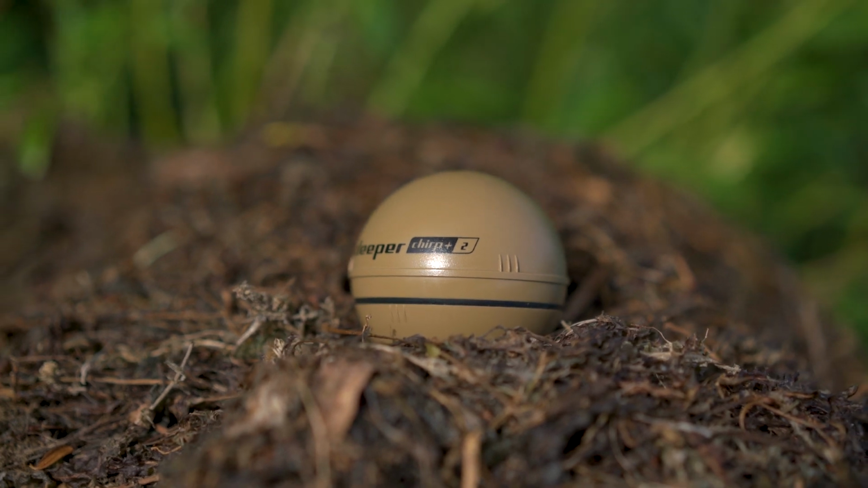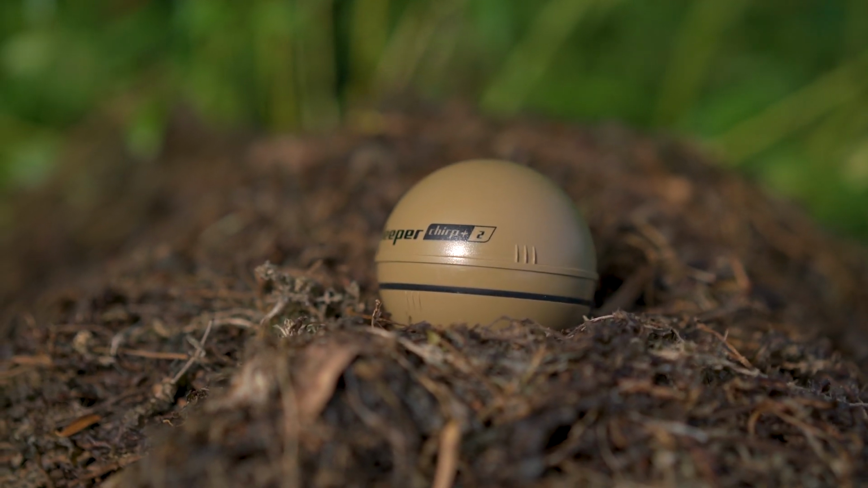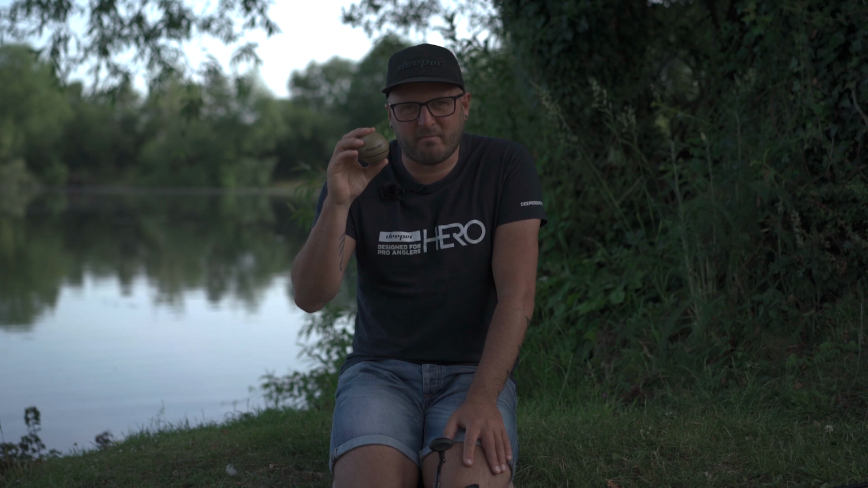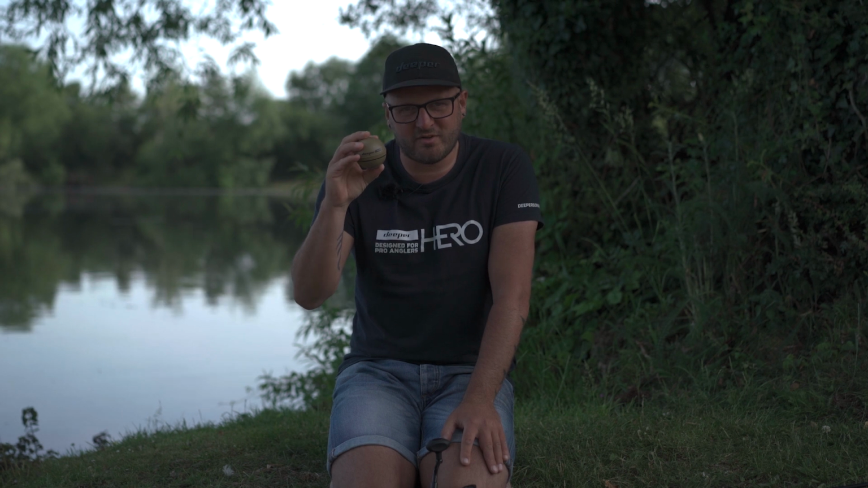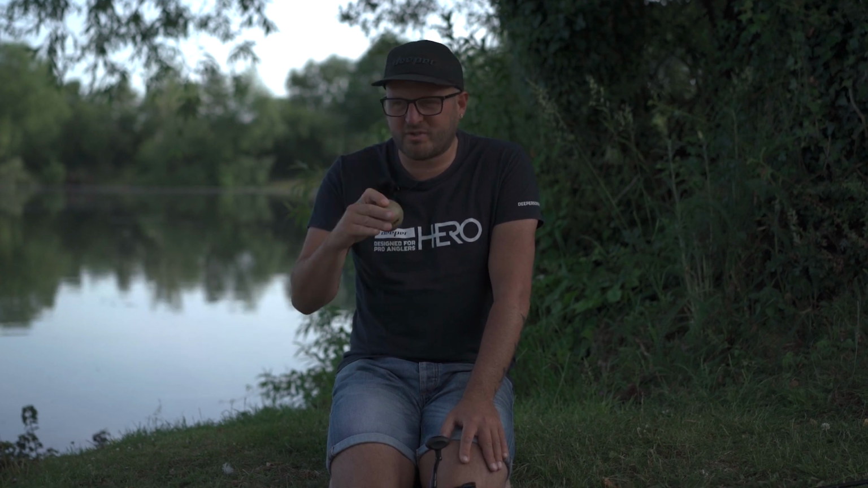And lastly, the Deeper Chirp+2 allows you to create bathymetric maps, which you will be able to look at on your smartphone or on a laptop or your computer at home, and understand all of the detail that this has picked up underneath the surface. And like I say, create a map so you know exactly which is the deep end of the lake, the shallow end, or if there's any humps or bumps. So it pulls all that data together and starts to create a map of your lake.